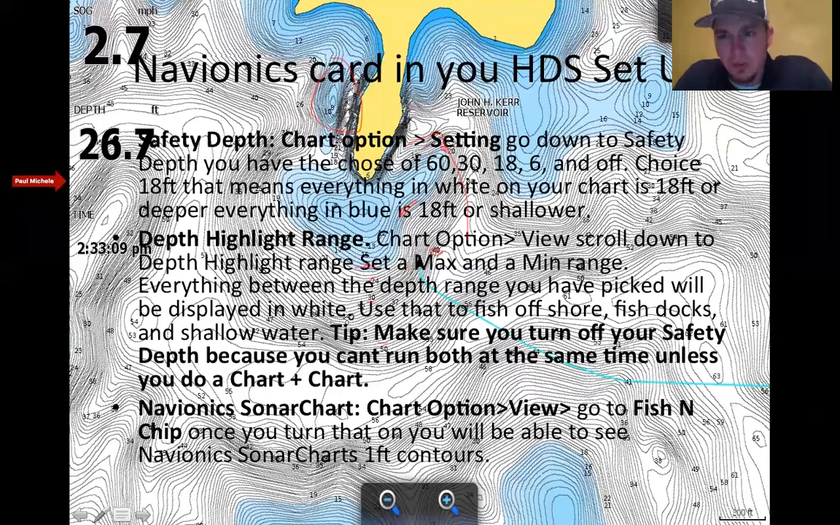You have another feature too called depth highlight range, which when you back out, you'll see view and settings. You go to view instead, and you'll see down at the bottom depth highlight range. Plug in a minimum, put in a maximum depth. It'll highlight everything in white between that depth range. So kind of like safety depth, but it's more filtered. You can filter it between 6 and 12 foot, and it'll show you everything in white between that depth range. Great for, you can do anything with that.